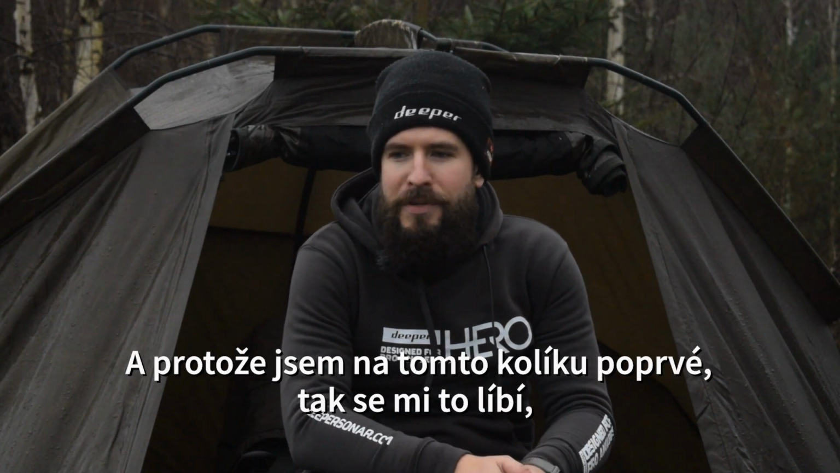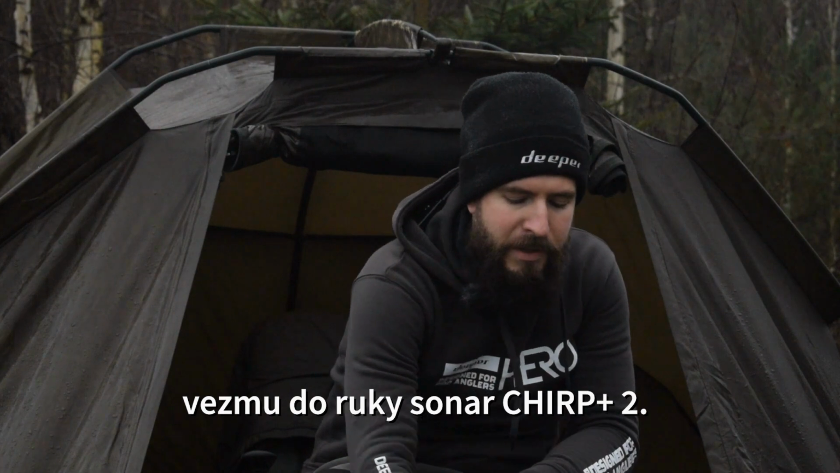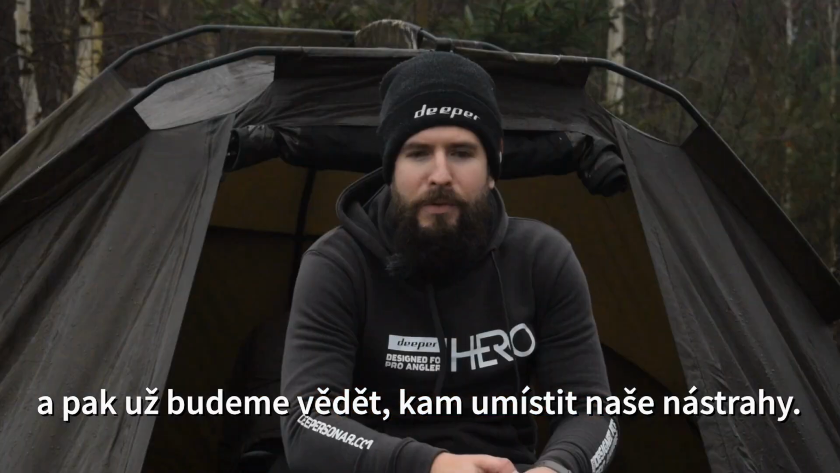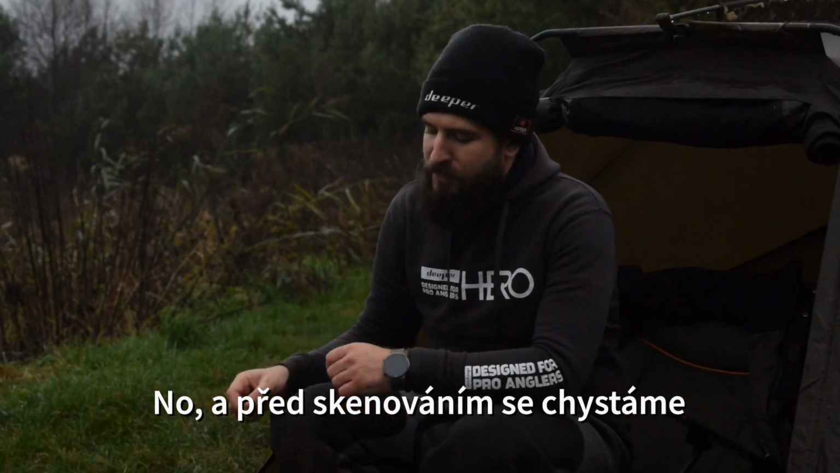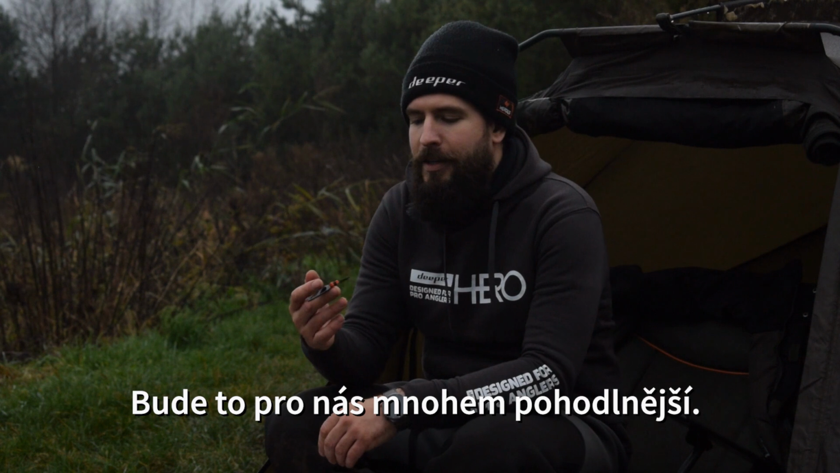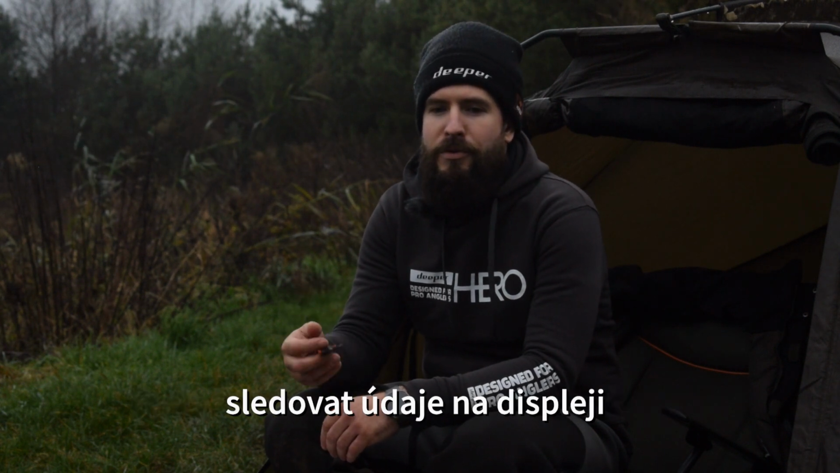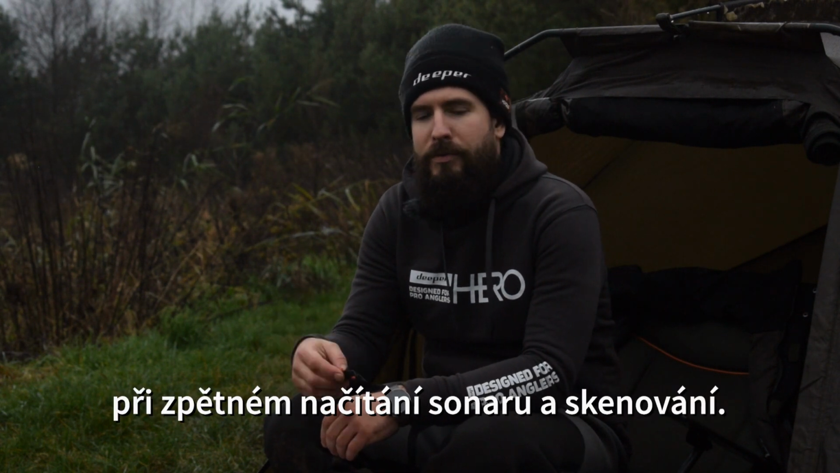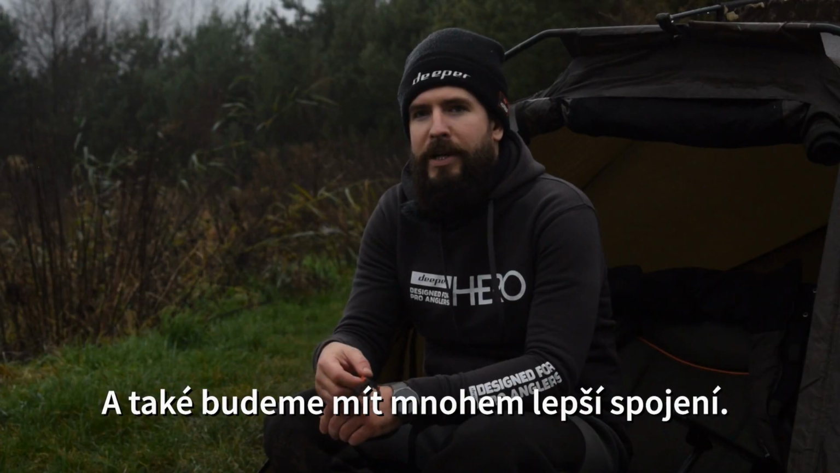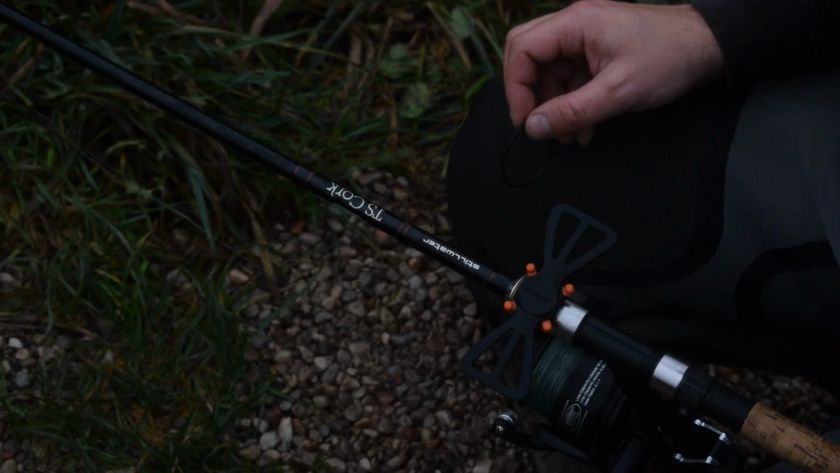And since it's my first time in this peg, I'll just grab the Chirpless 2 sonar and cast around and see what's under there. After that, we'll know where to place our baits. Before scanning, we're gonna grab the phone holder for any fishing rod. It's gonna be much more convenient for us to watch the data on the screen while retrieving the sonar and scanning. And also, we're gonna have a much better connection between the phone and the sonar.